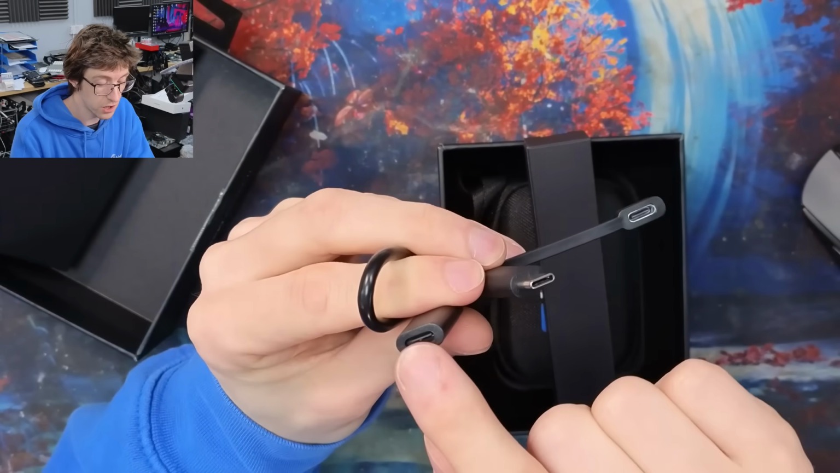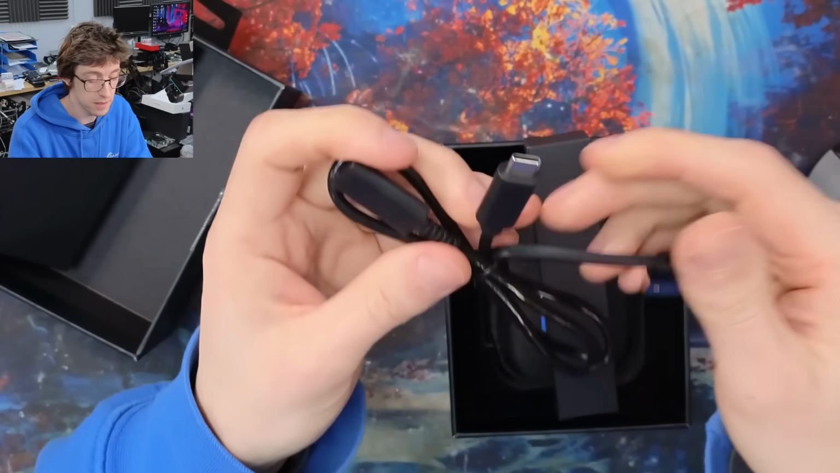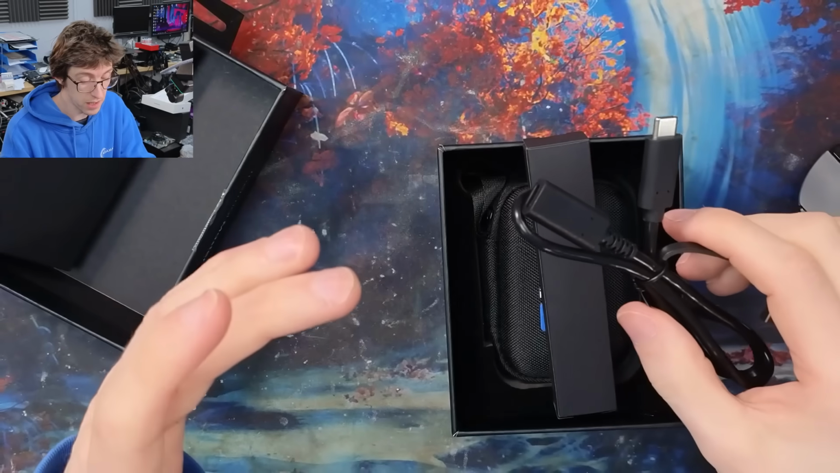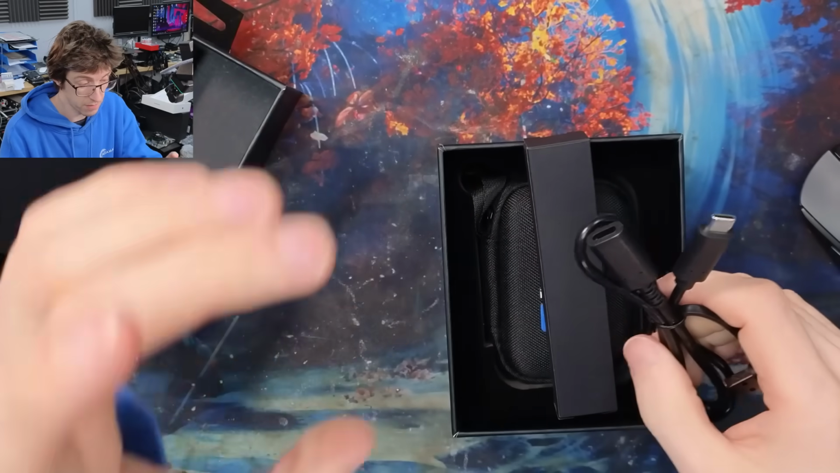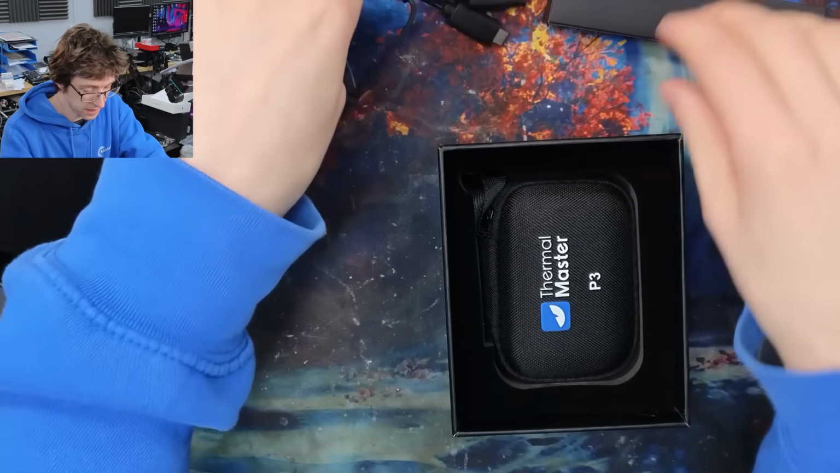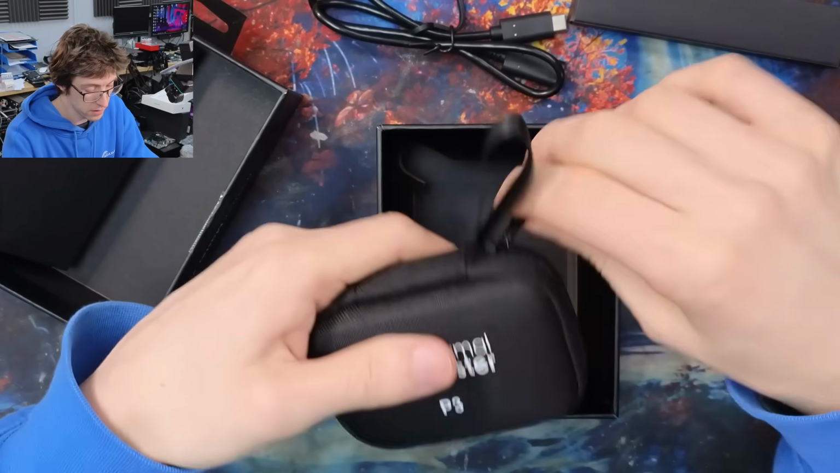It's got a socket that the camera plugs into, and then it gives you a cable that you can plug into something. So that's handy if you're plugging into a computer, or if you just want it to be free, to be handheld. So that's a nice inclusion in there. And then in here we've got this nice little carry case for it.